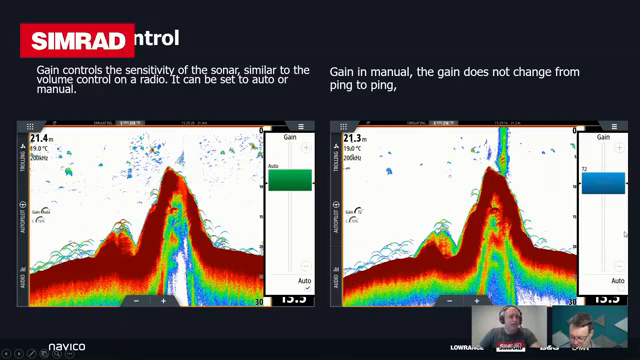It just sets a value that you select, and it stays set on that. So if you get deeper, or if you're moving into an area where there's a lot of wash or noise in the water, you'd have to manually adjust each time for the corresponding change in performance. Whereas if you leave it in automatic, it'll just take care of itself.